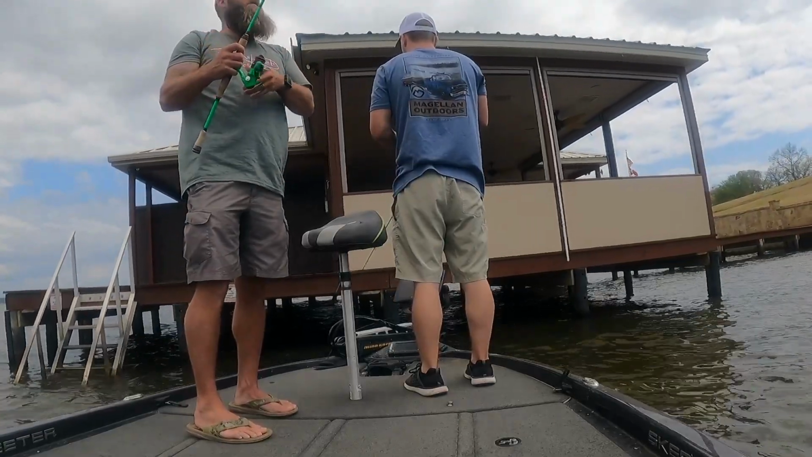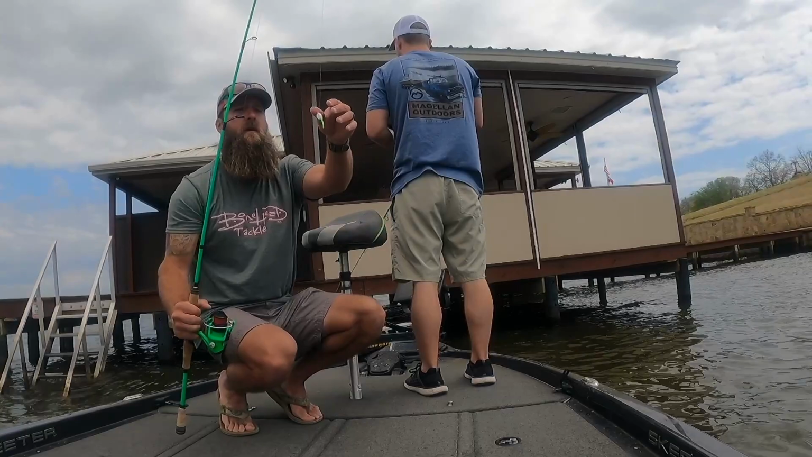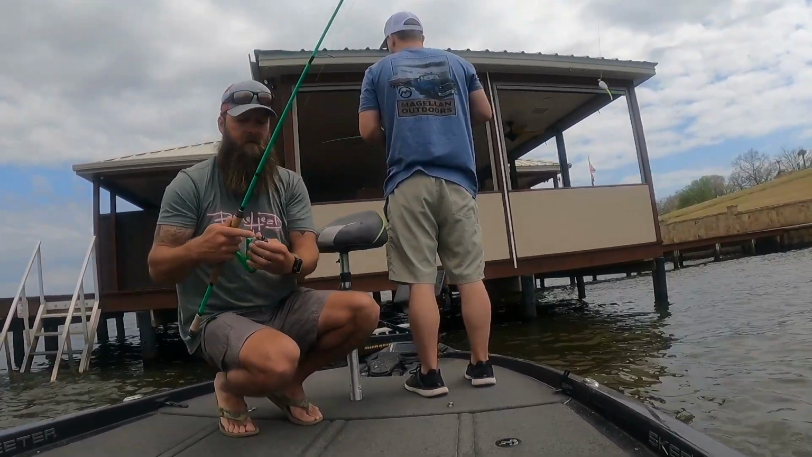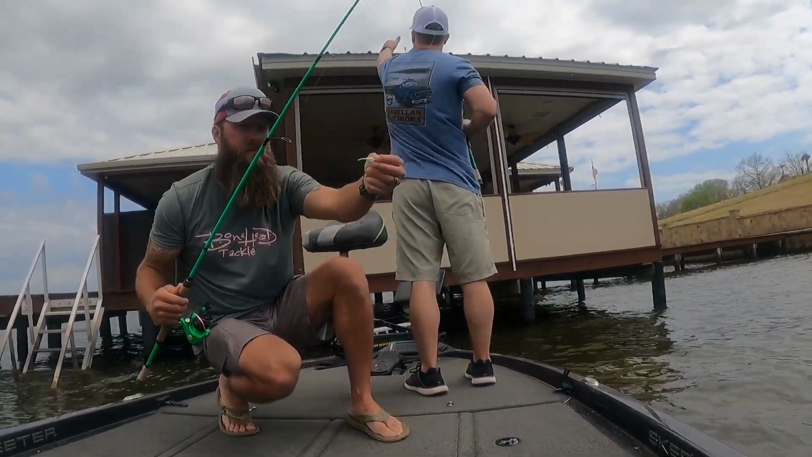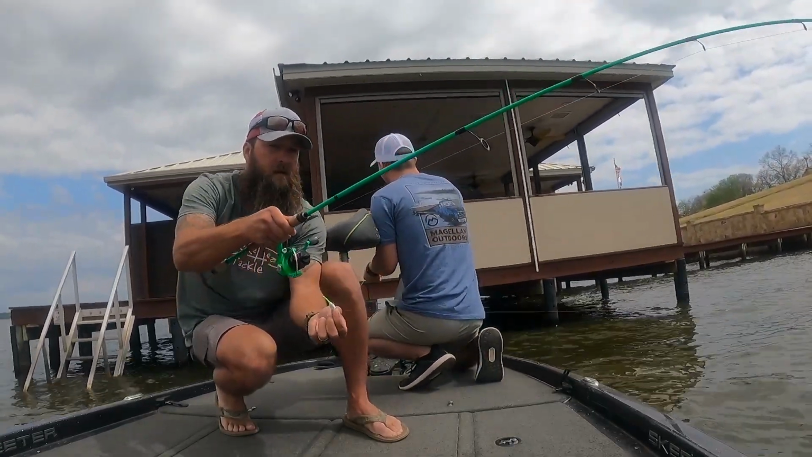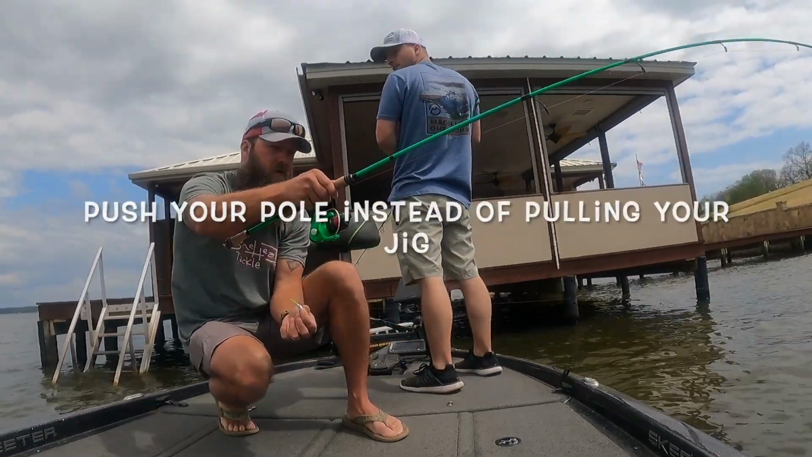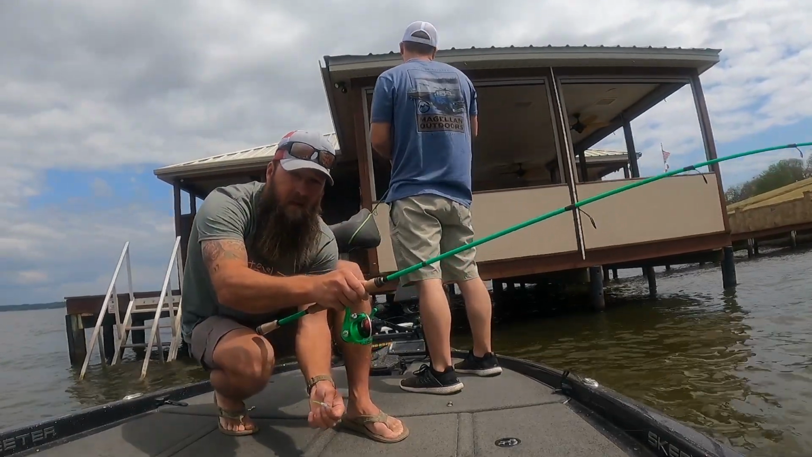Give y'all another tip. My 7-foot rod, I'm gonna get this jig somewhere around this first eye. Grab your line, grab your jig head by the head with the hook facing up. You're gonna pull back. You want that line parallel with the water. Now if the dock's real low, you're gonna have to get down low to the water.